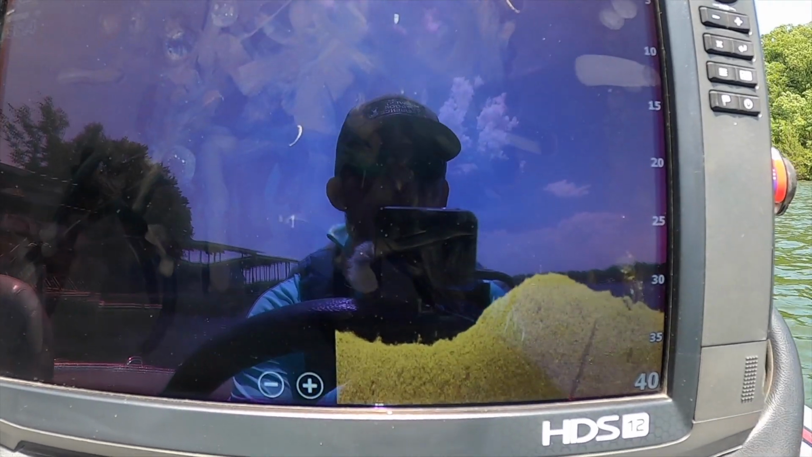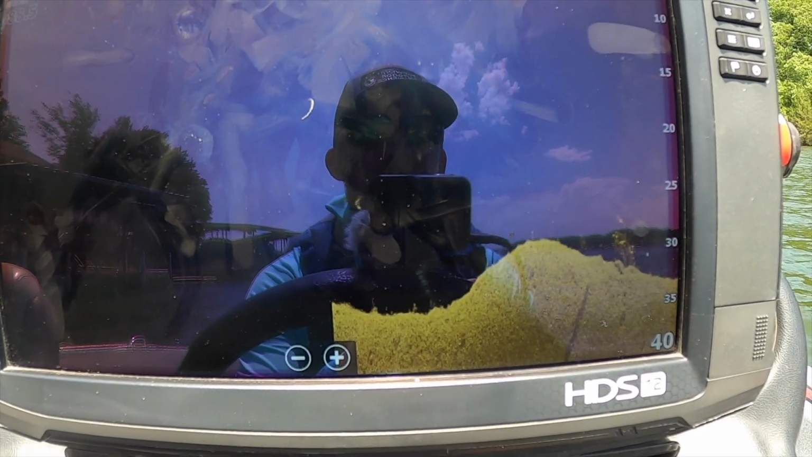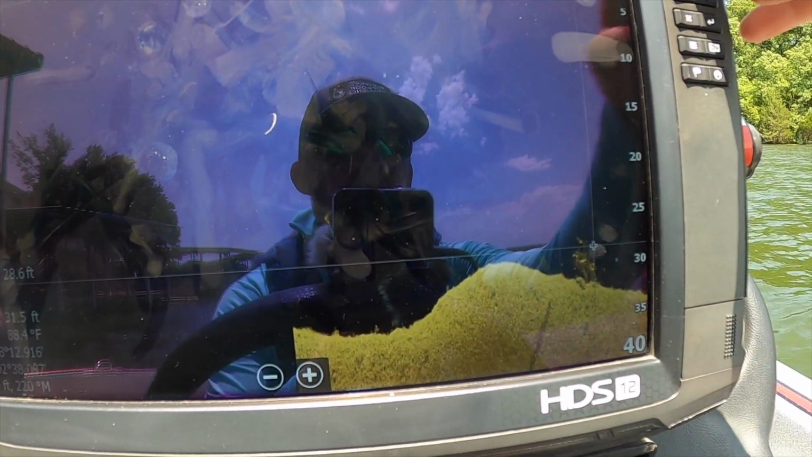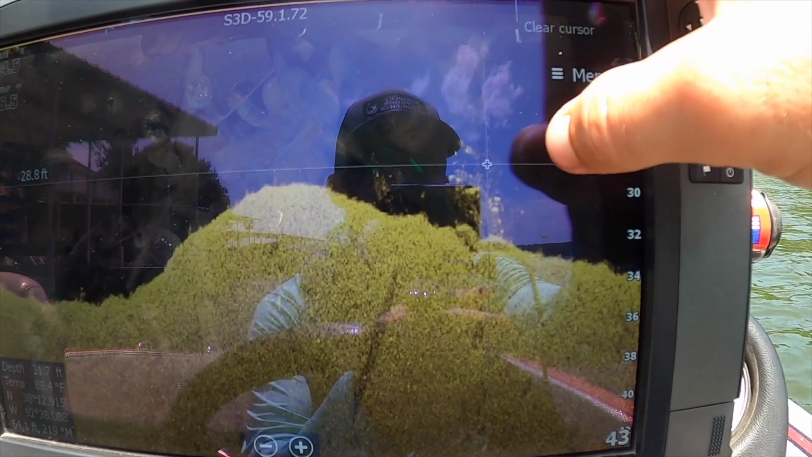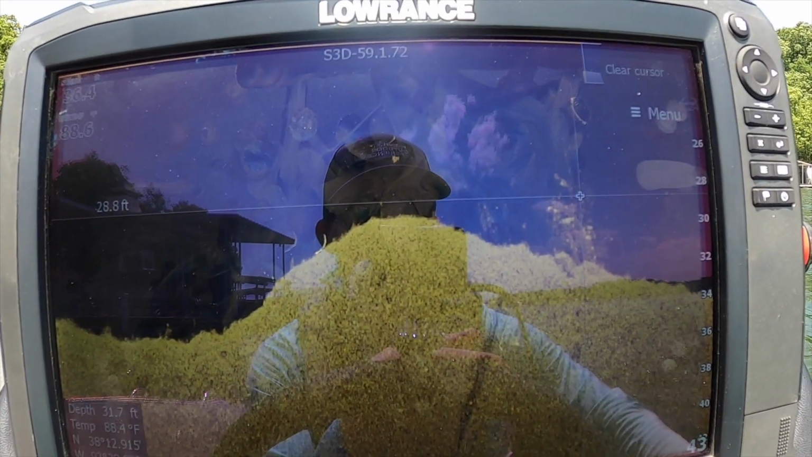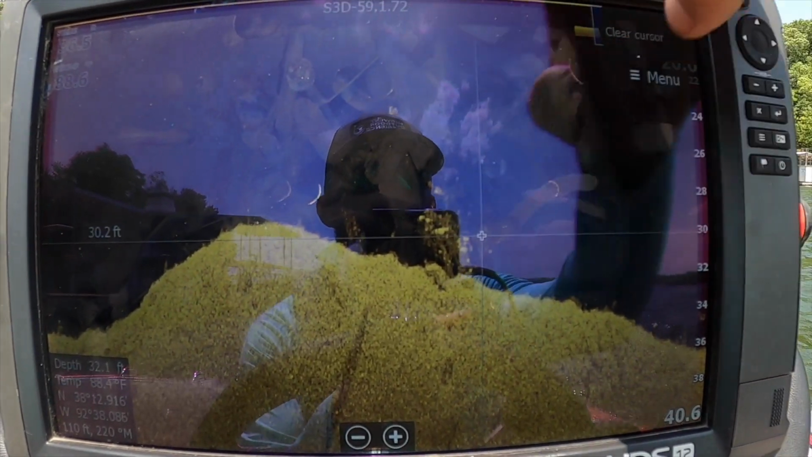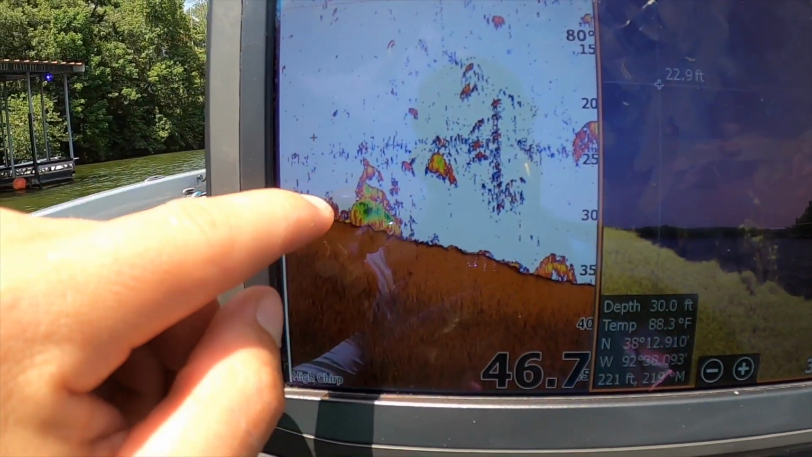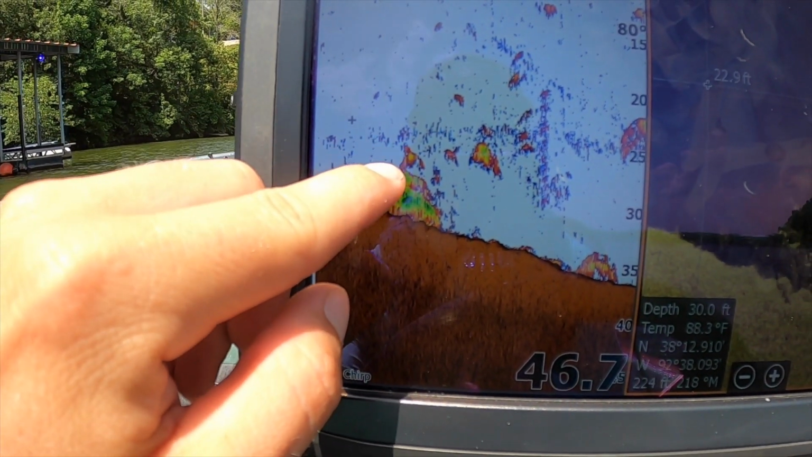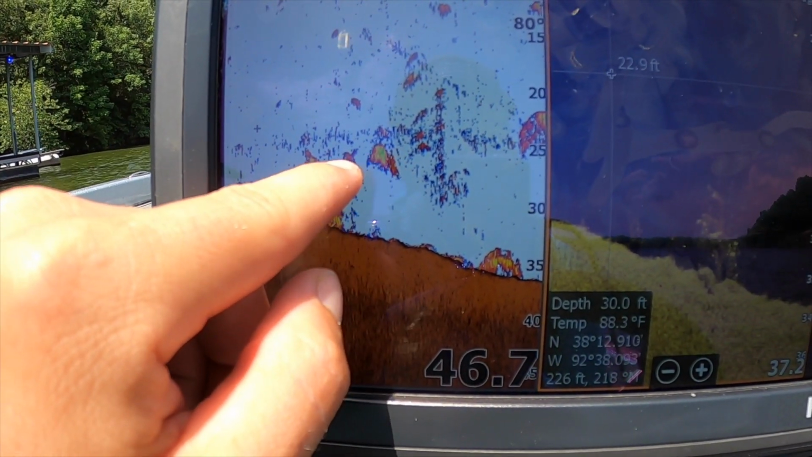All right, I'm idling along. We're looking for some more brush piles, and there's one right here. Looks like there's some fish on it. Probably crappie down that deep. You can see a couple over top. What I want to do is kind of show you what the difference is on 2D and down imaging. So you can see on both of them that there are fish around the pile. You can see on 2D sonar you got some decent little arches there, some around it, a little clustered around the back and on top.